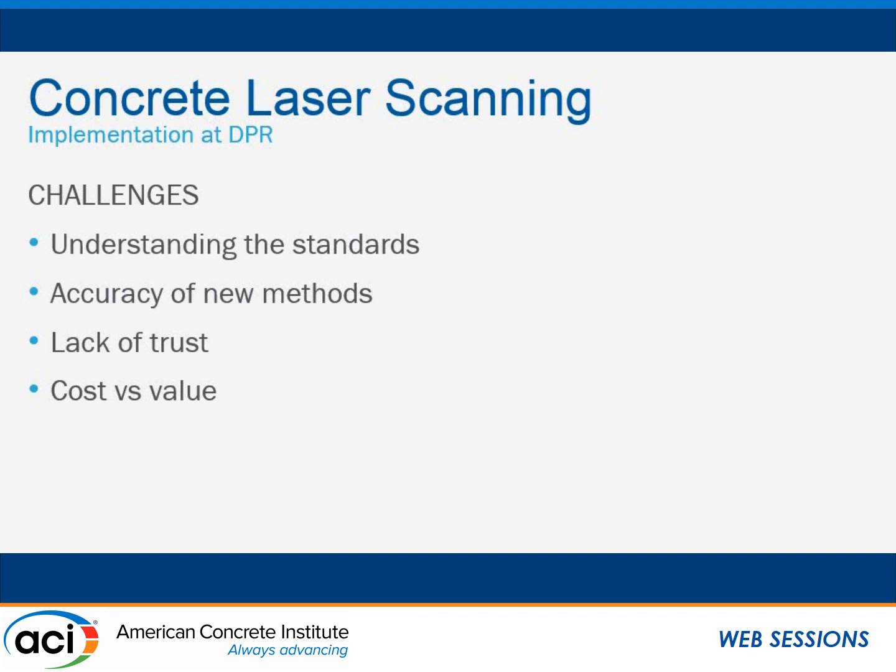But with any new technology, there's a level of challenge. There are lots of challenges in terms of understanding how scanning technology can meet current standards, how accurate these new methods are compared to traditional tools, and developing that trust with field foremen and project teams in general who are